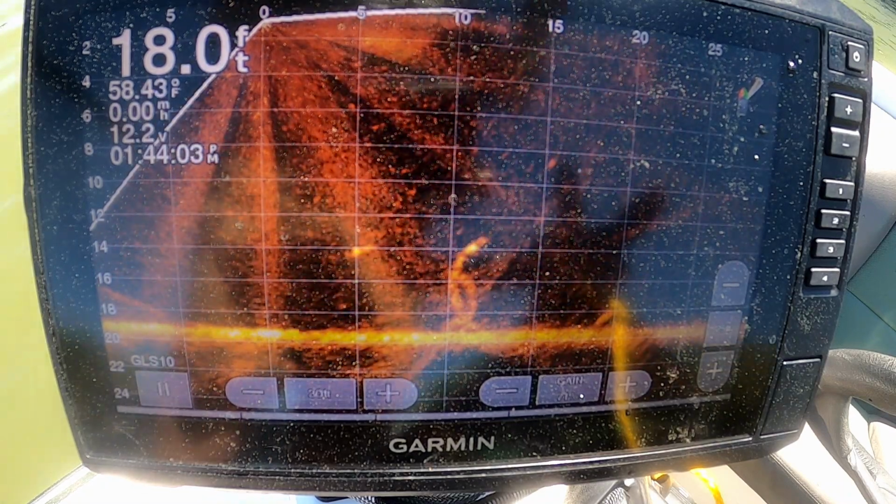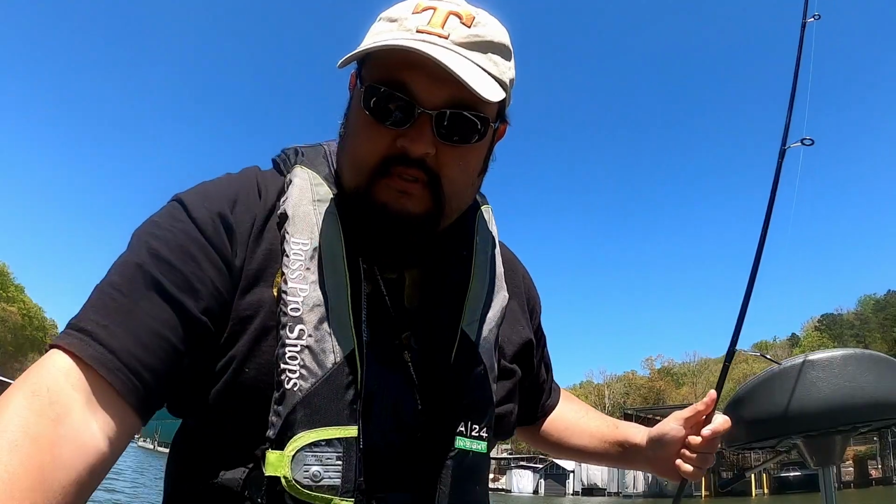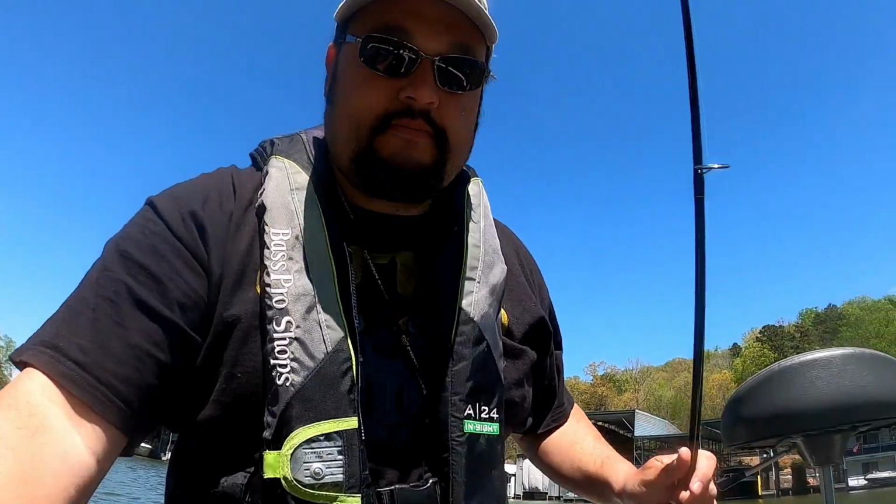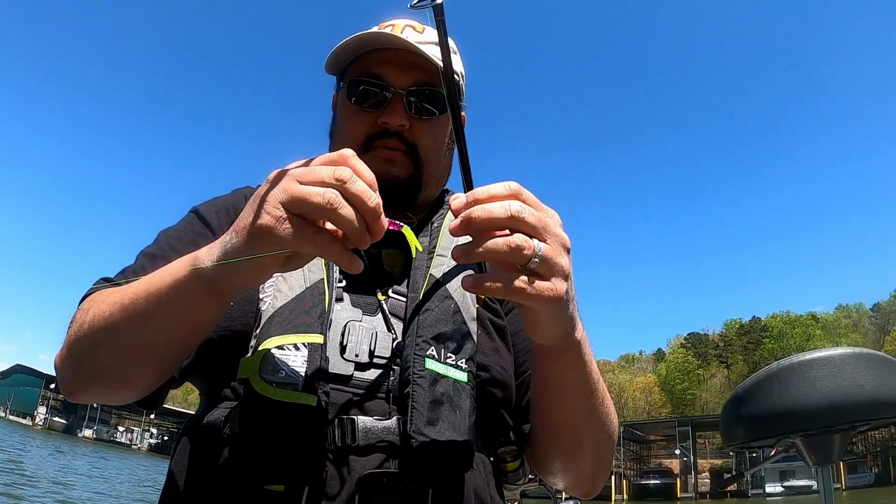Alright, so these guys are a bit touchy-feely. See that? So we're using this big Crappie Snacks that was spooking them. So we put on a Crappie Magnet Therapist. We'll try that, see if that keeps from spooking them as badly.